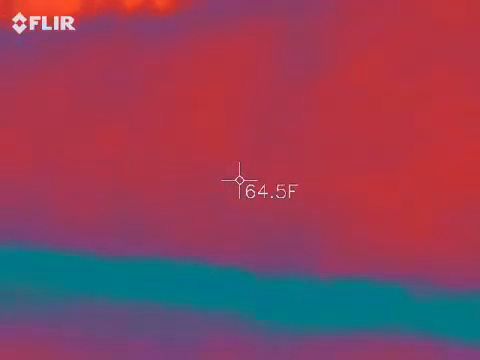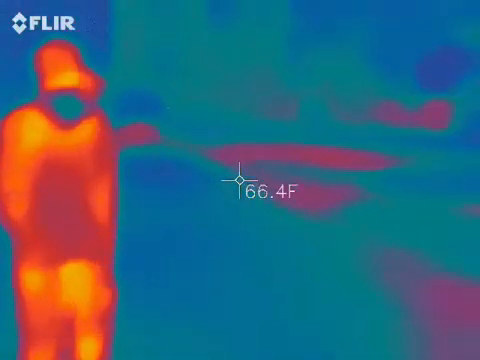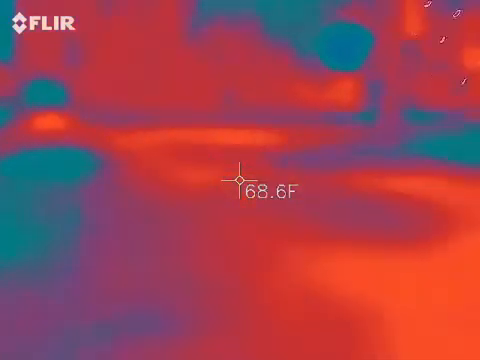So, last location. We're going to be looking at this building right here. It looks like it has crosses on it. Those are actual earthquake bolts. Did anybody explain earthquake bolts to you guys? No. Okay, so yes and no.